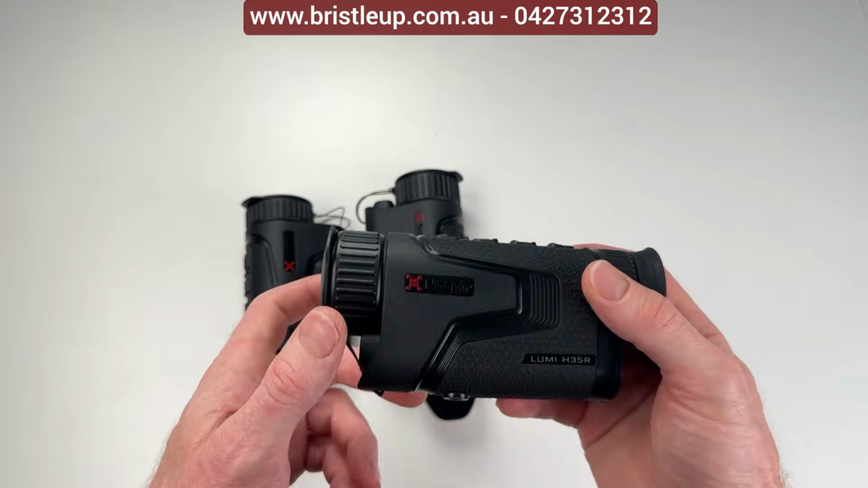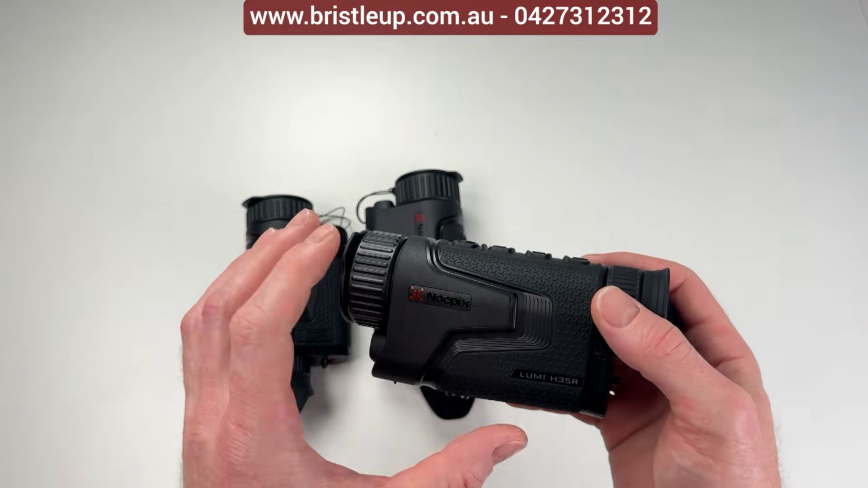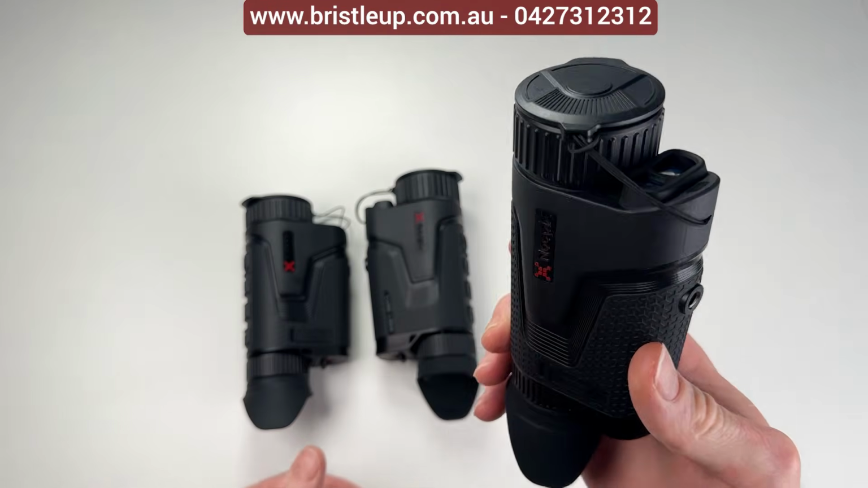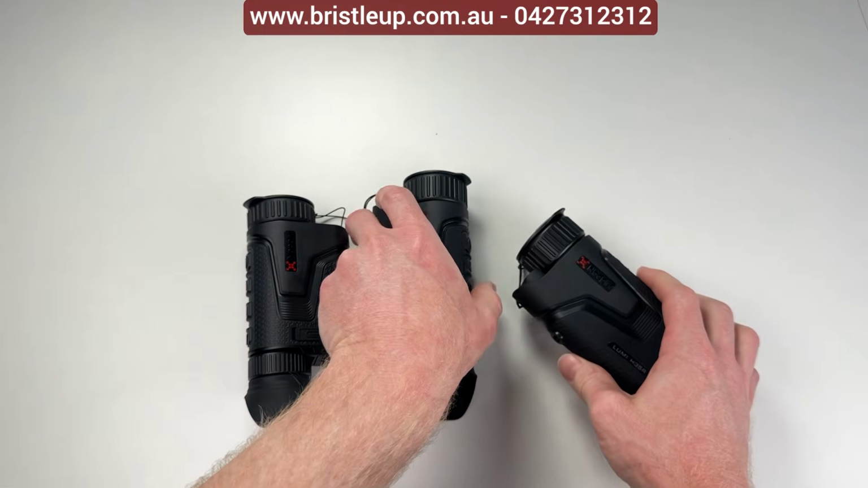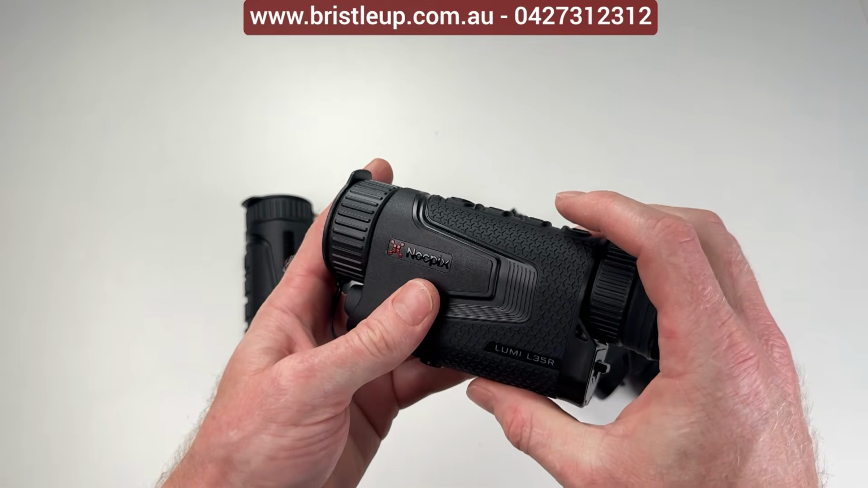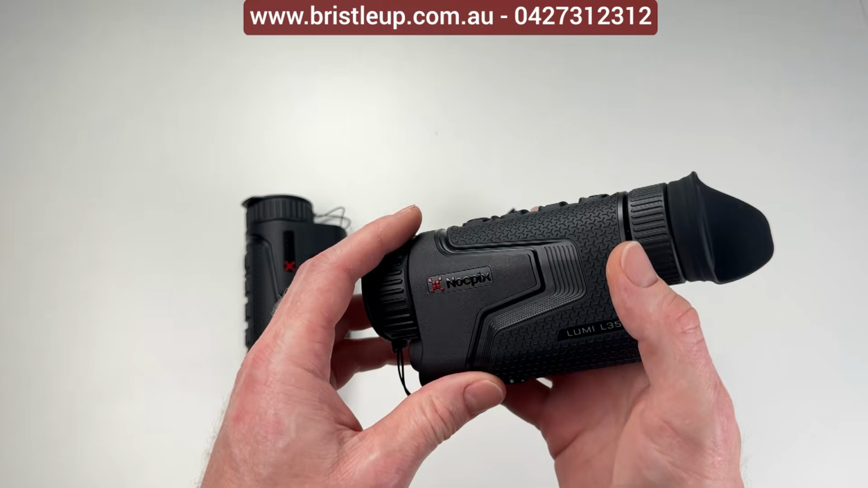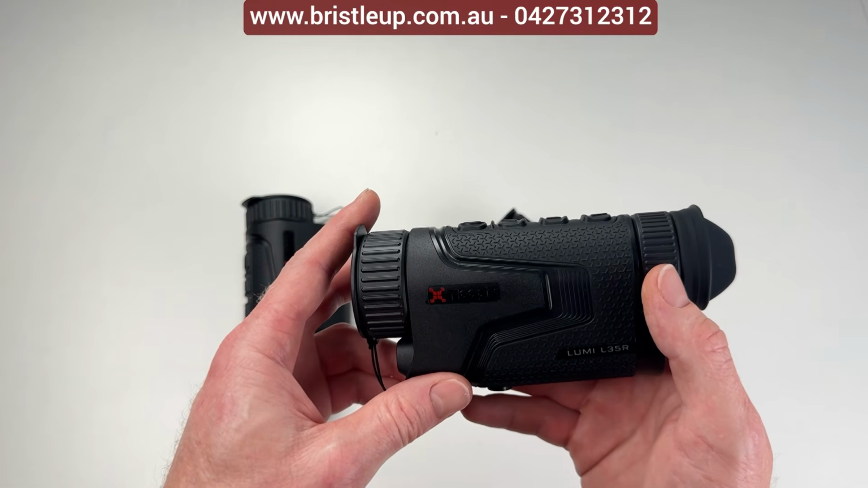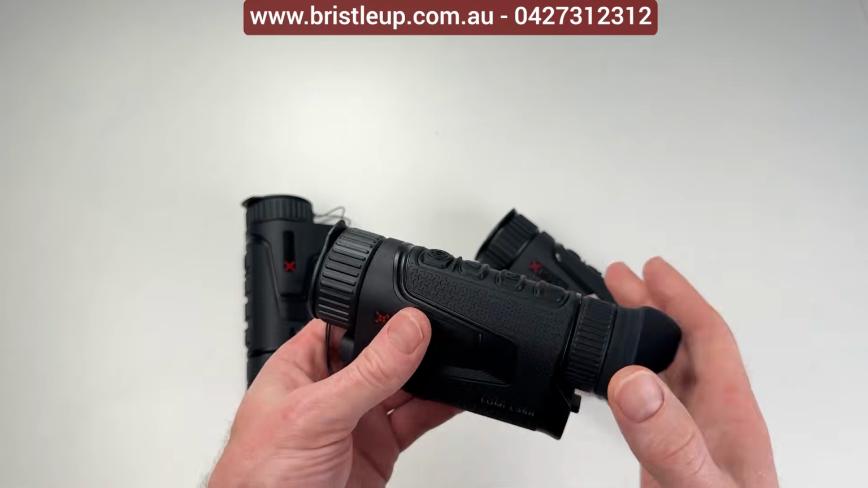So which model's which? So we've got our H35, which is 640 sensor with a 2.5 base mag. This is obviously going to be your best all-rounder. And then you have your L35, which is 384 sensor. This is your sort of middle ground, budget, decent quality, but not going to break the bank.